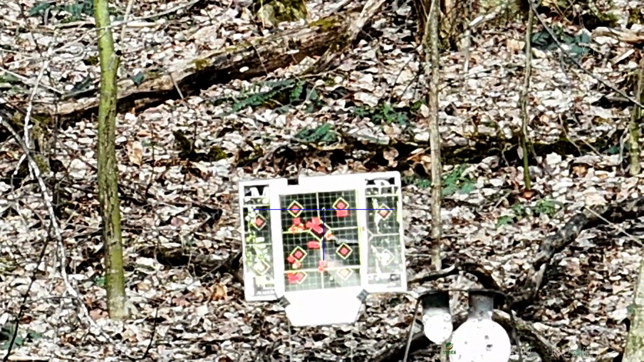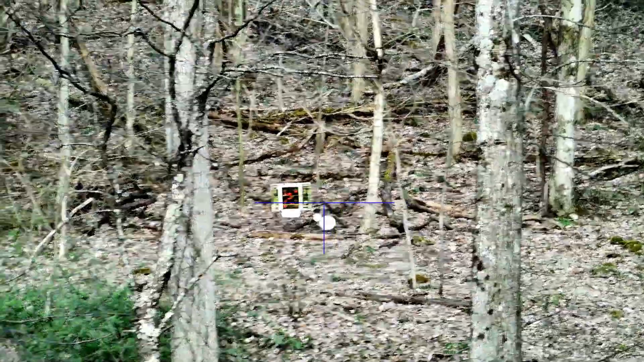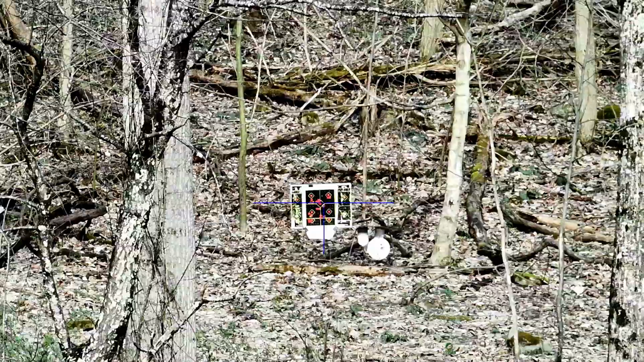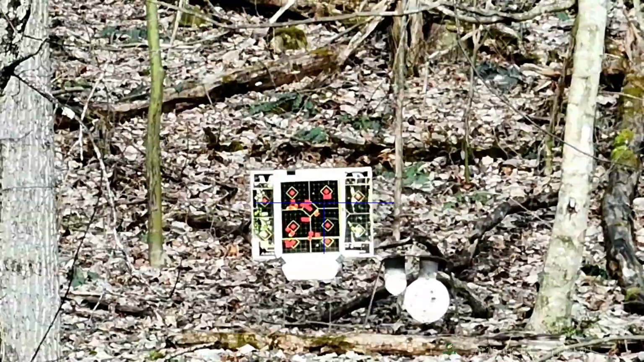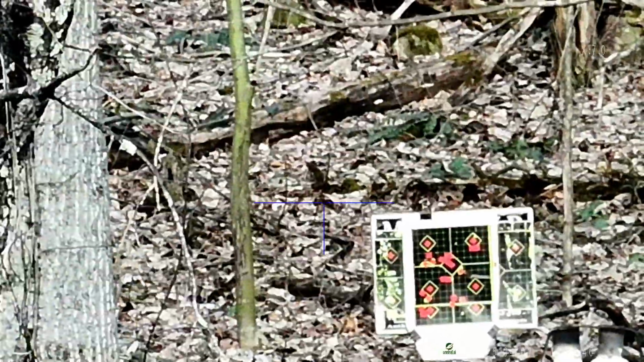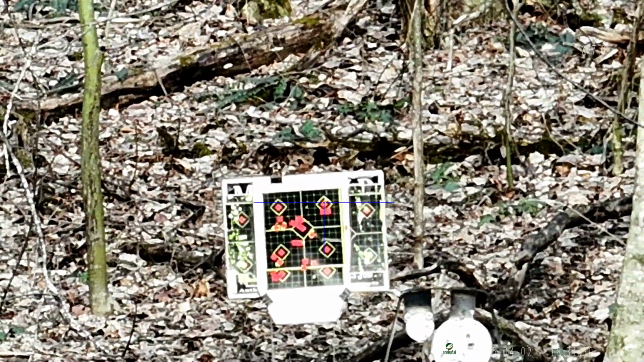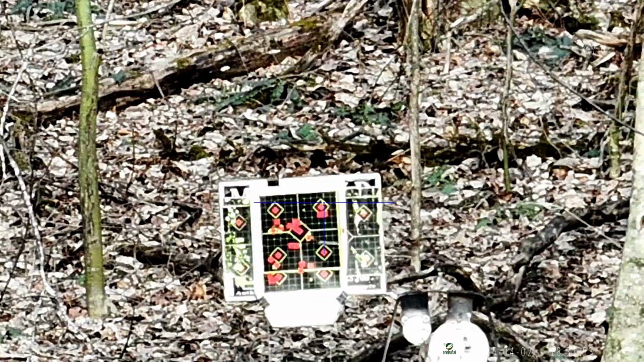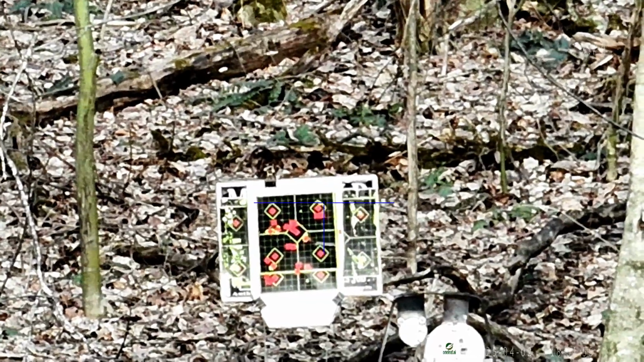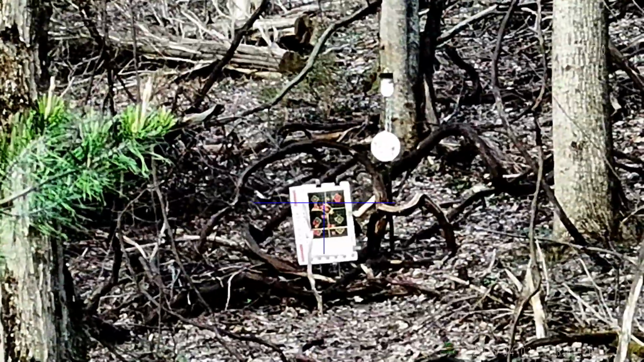So let me go back into the shot and readjust. We should be re-zeroed here at 50. Let's zoom back in and give it another go. Yep, I think we hit just maybe a half-inch high or so. 100 yards, here we go.